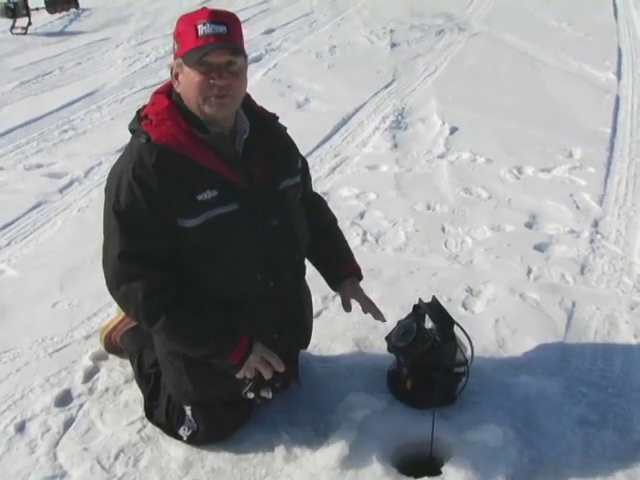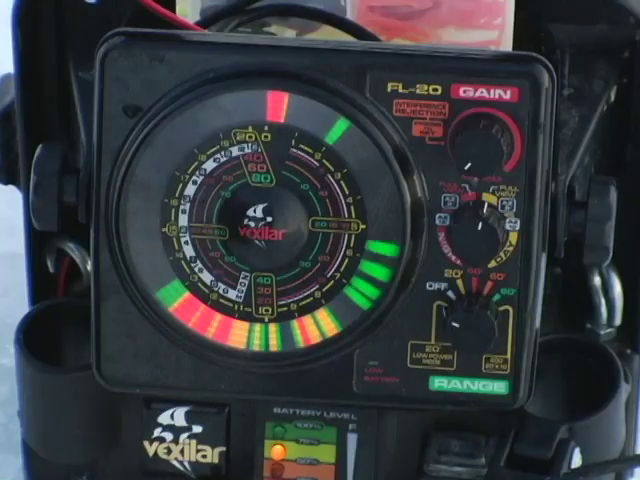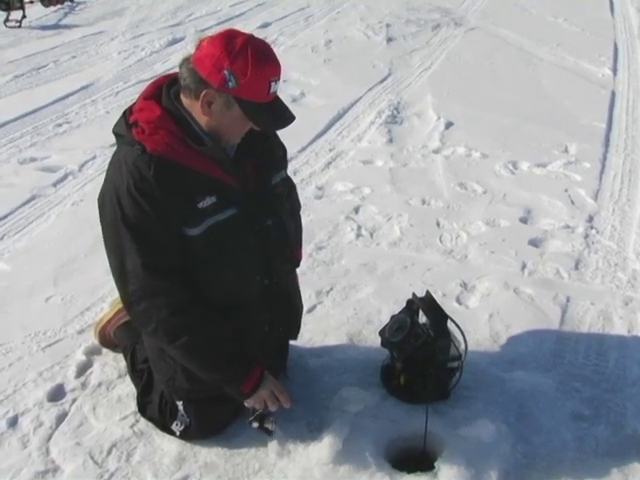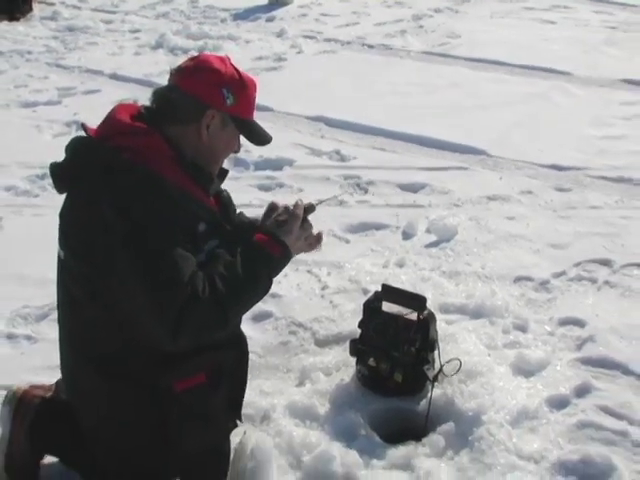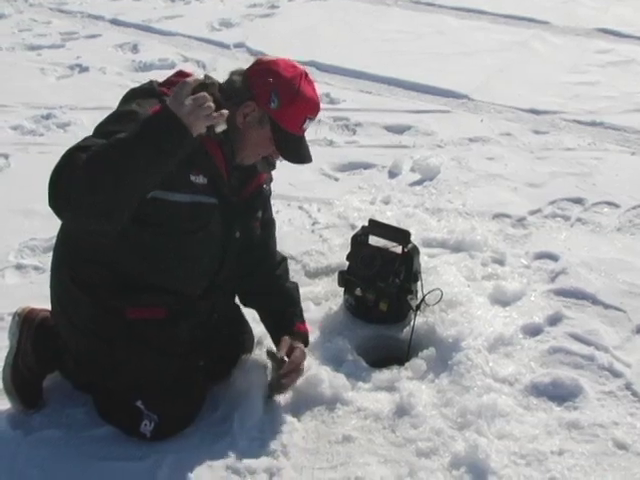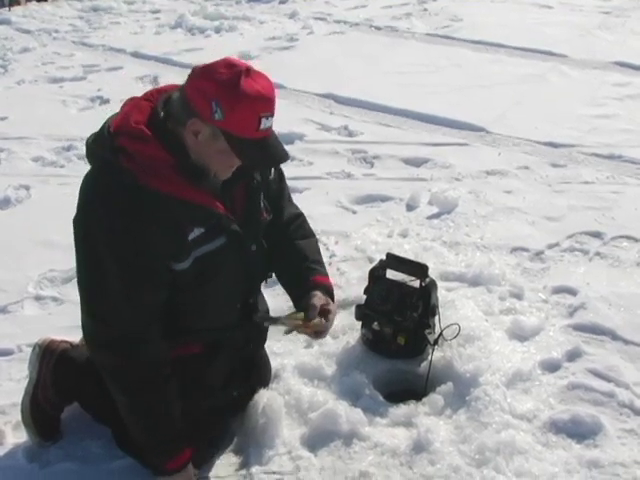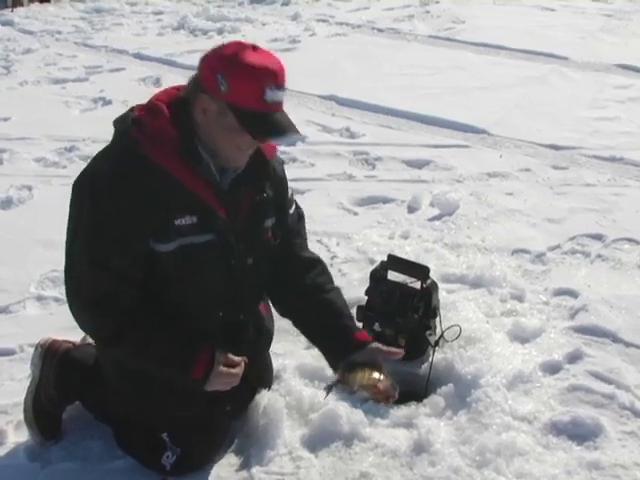These things really are a true mood indicator. You can really tell how aggressive these fish are, if they're on a real heavy bite, or if they're just real negative mooded. There he is. Probably a northern again. No. Nice gill. Not bad. He'll eat real good.